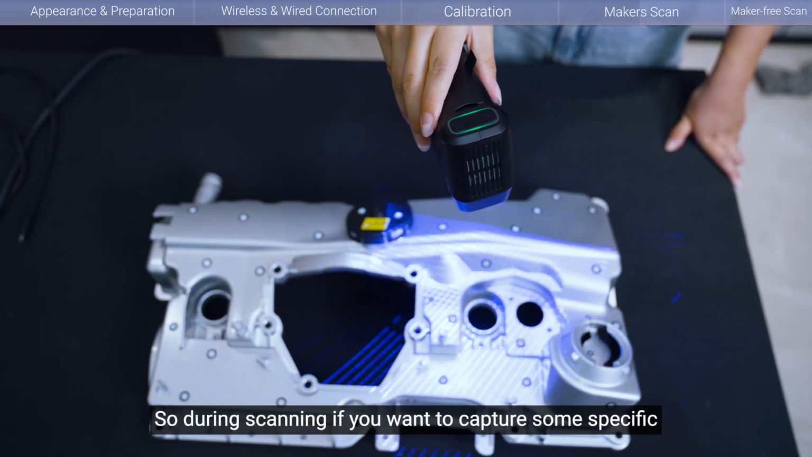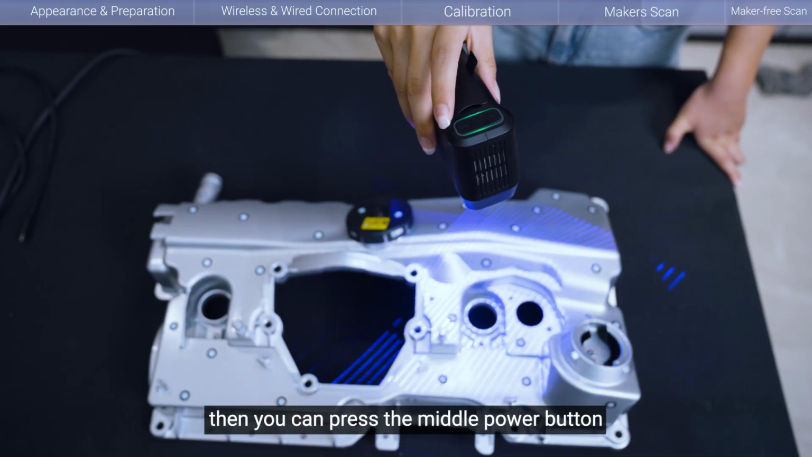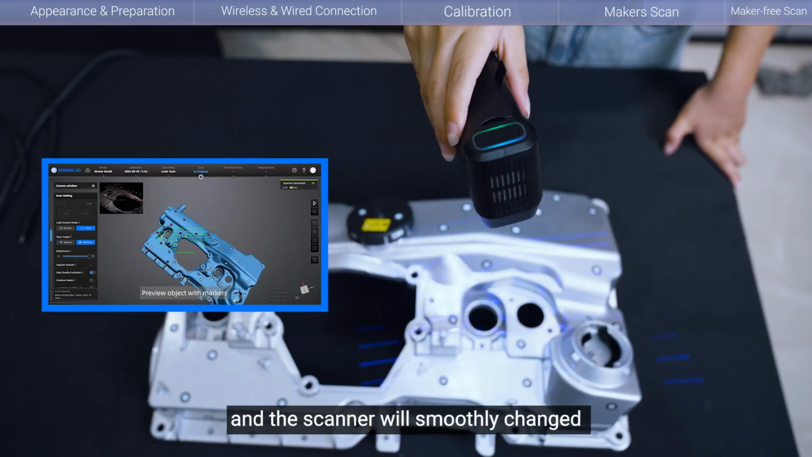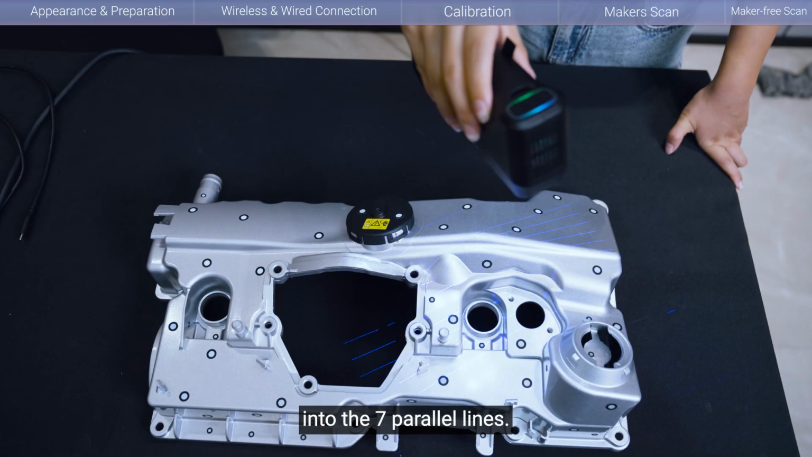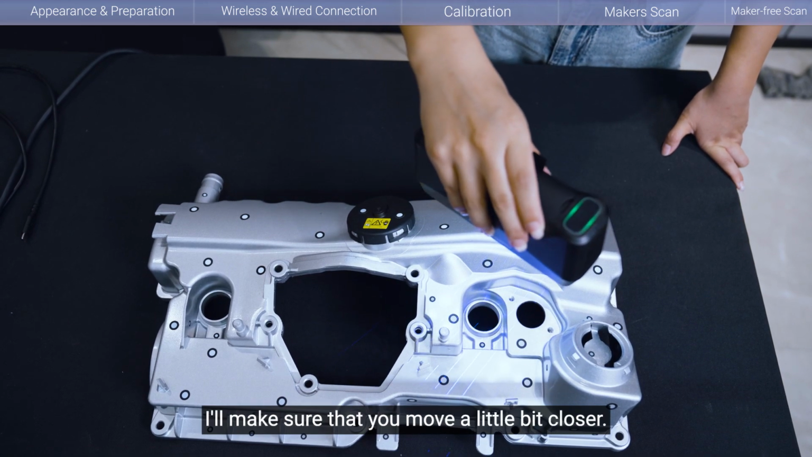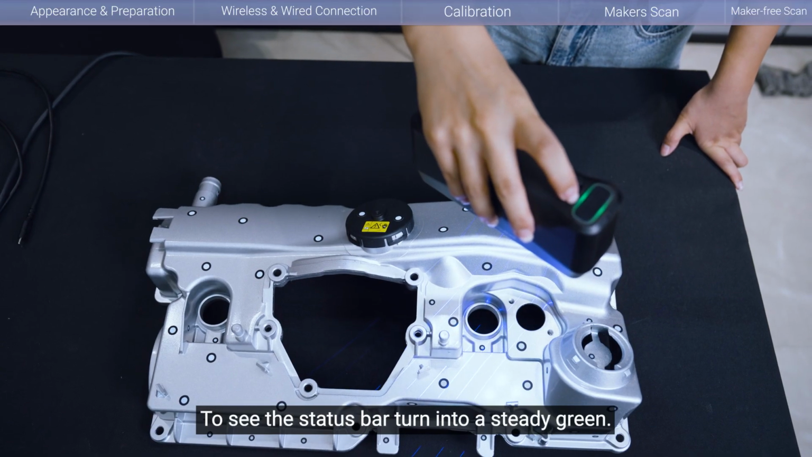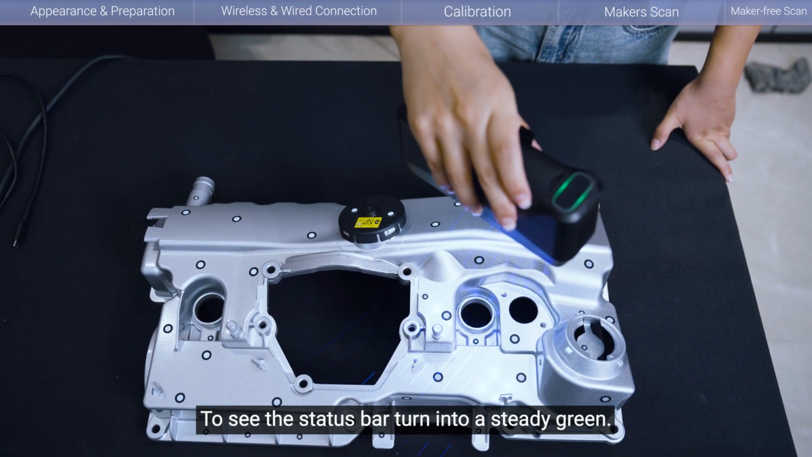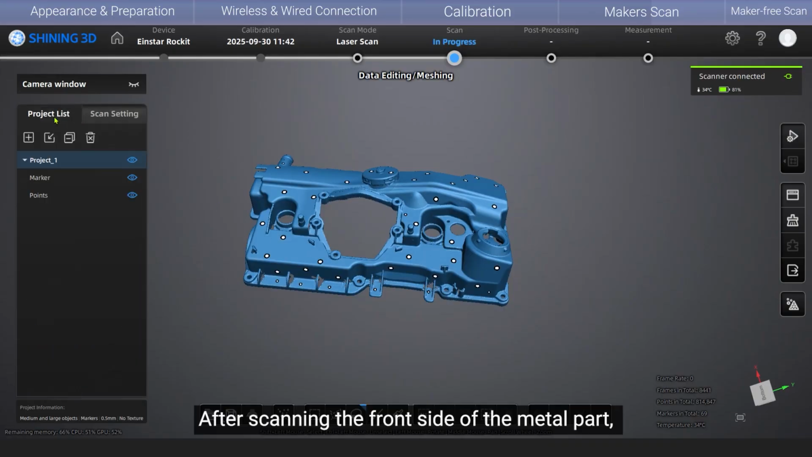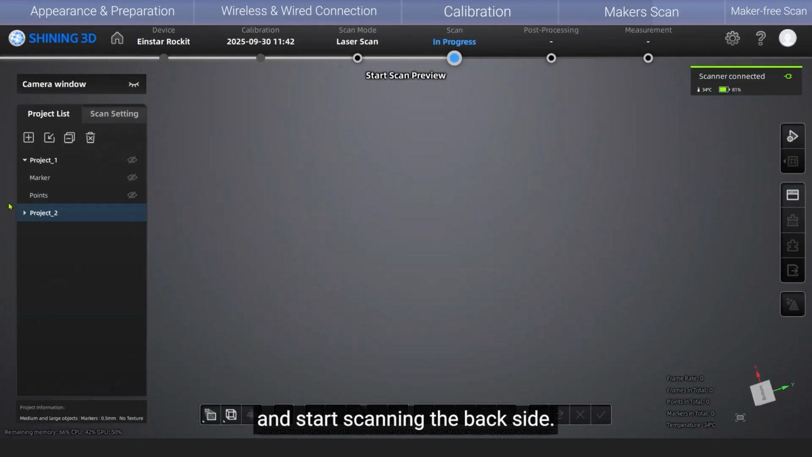During scanning, if you want to capture some specific detail from the object, then you can press the middle power button for 2 seconds, and the scanner will smoothly change into the 7 parallel lines. When you change into this pattern, make sure that you move a little bit closer, to see the status bar turn into a steady green, and this is the proper working distance. After scanning the front side of the metal part, create a new project and start scanning the back side.